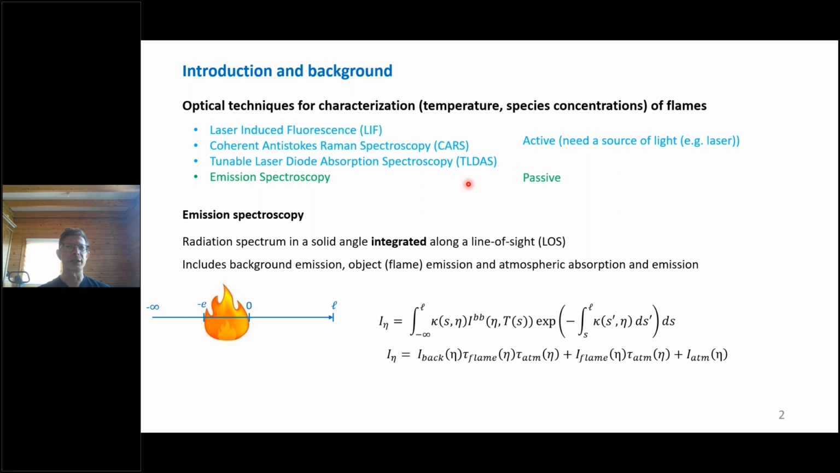However, the signal which is measured is integrated along a line of sight. That is, if the instrument looks along this direction, the radiation measured by the instrument is the integration of all the radiation along this direction from minus infinity to the instrument.